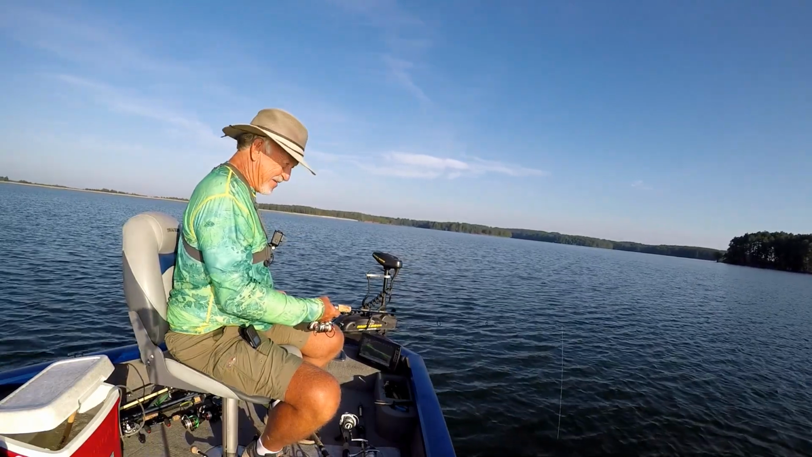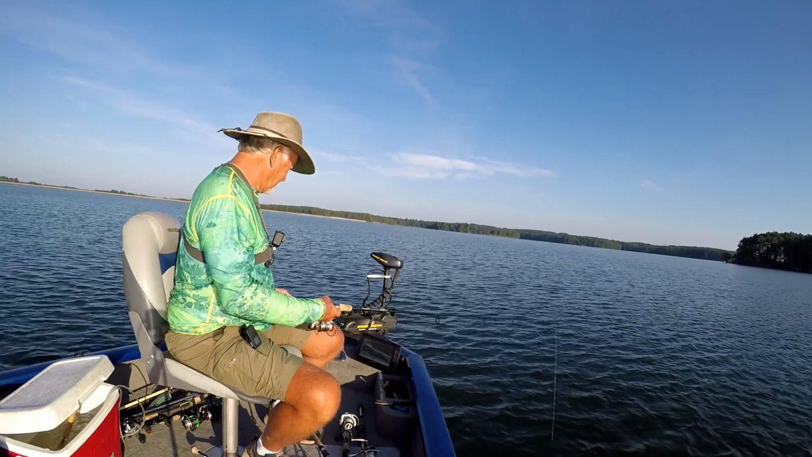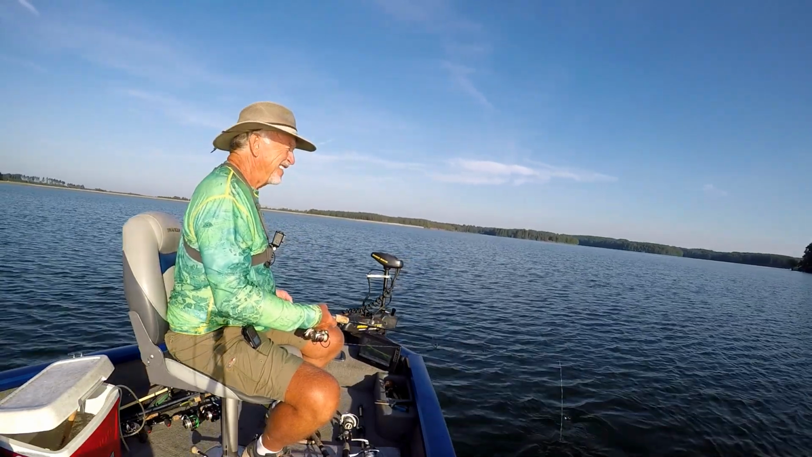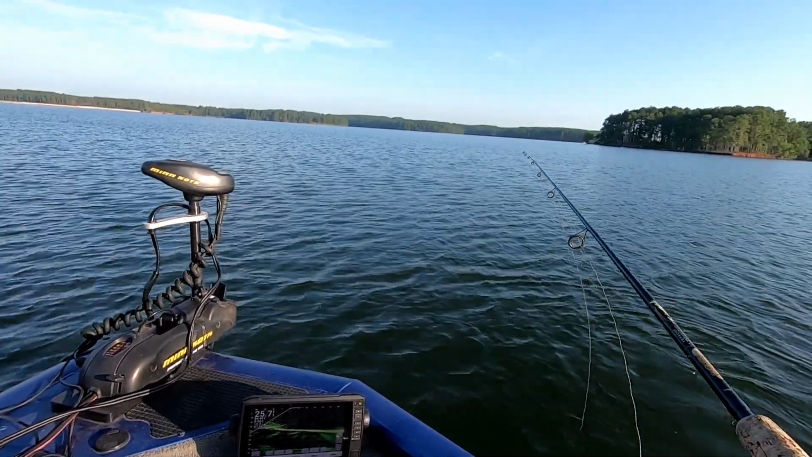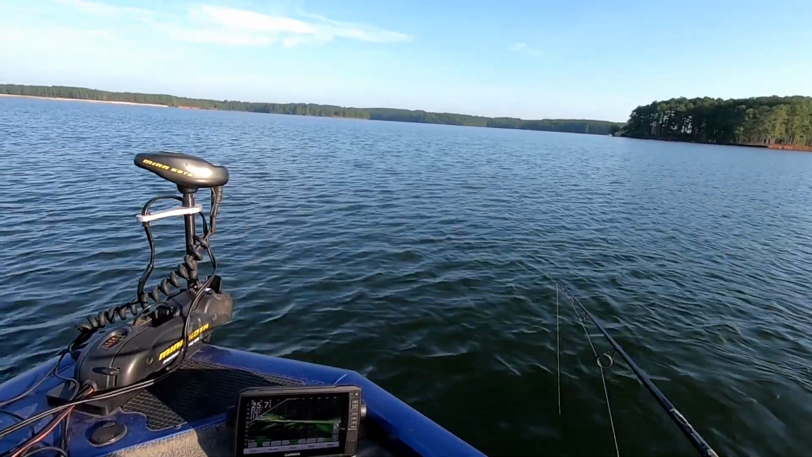And them crappies, they ain't biting. And they ain't big. They're little. And we got a pile of them out there, they just ain't biting. I think it might be mostly brim. Laying on that rock.